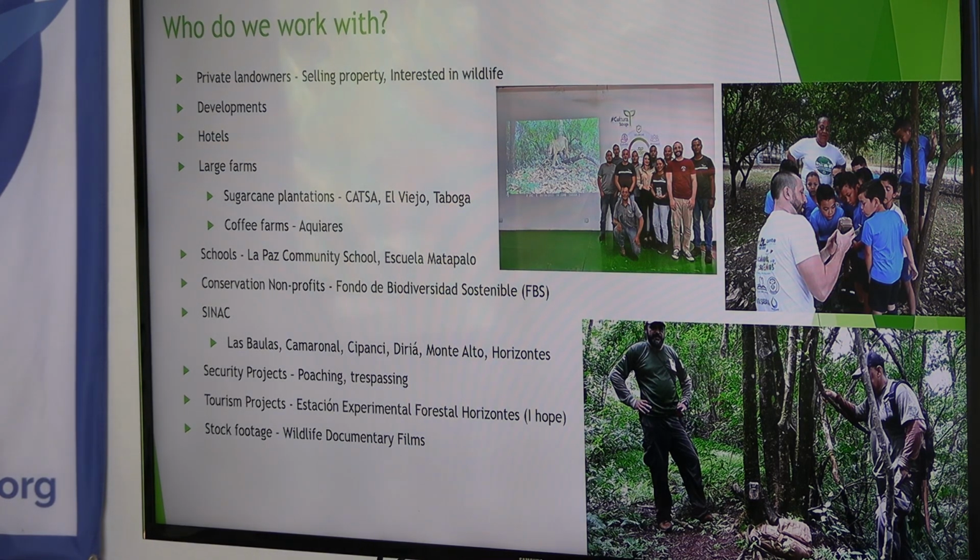I've worked with people that are selling a large property and they want to say, hey, look at all this wildlife we have here. This is amazing. I've worked in developments. Along the coast there's Las Catalinas, Las Ventanas, Hacienda Pinilla. There are places where people have homes and they generally have a huge protected area and they want to show the residents, okay, this is what lives in your development.